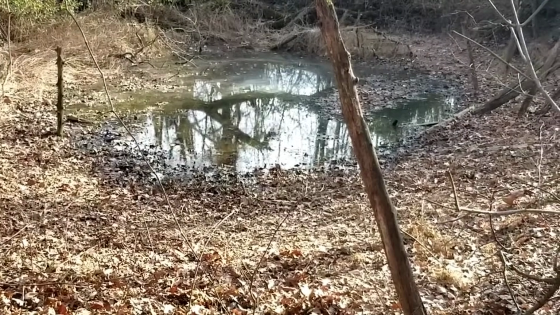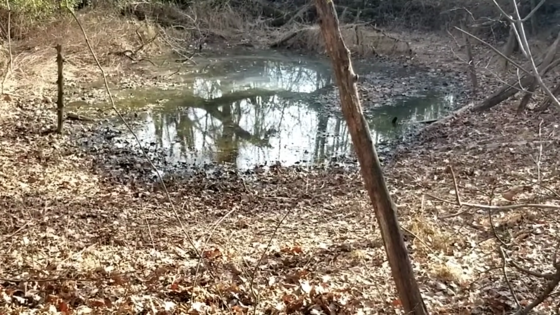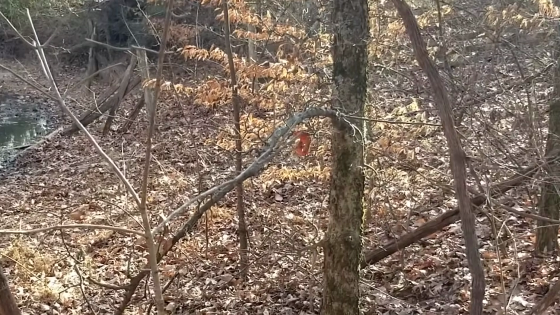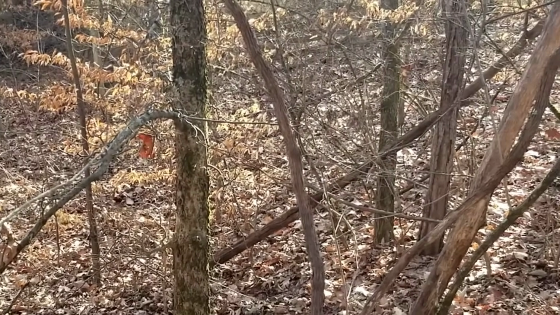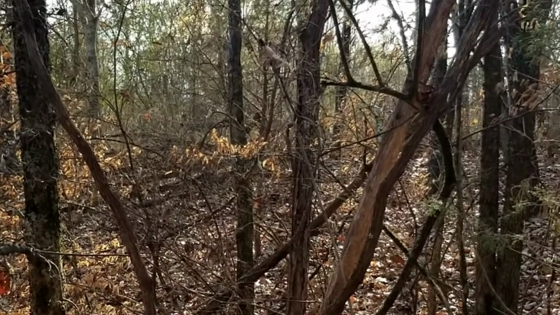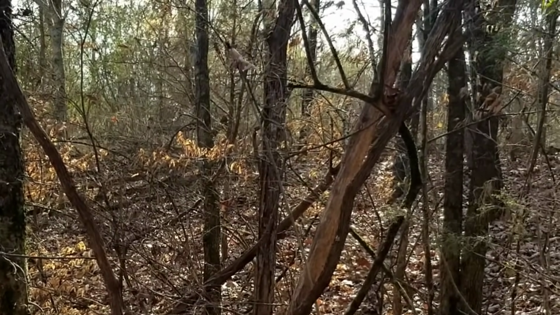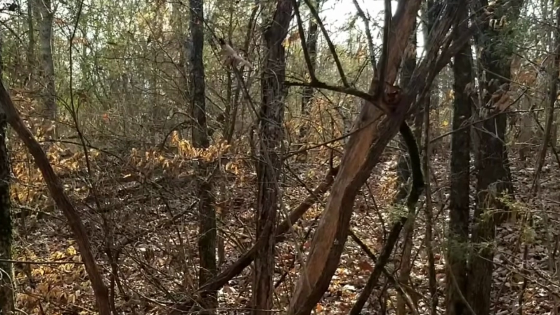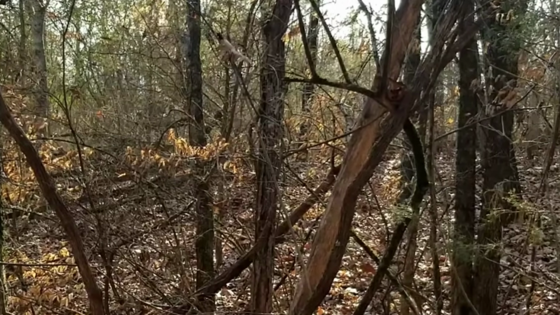But anyway, things is doing good here. Animals is moving around real good. And here at the pond, it's nice. It's got some water in it, and we've had some really cold temperatures, so it'll be froze over next week. It's supposed to get down in the single digits. So I want you to relax, and let's see what steps in front of the cameras before this snow.